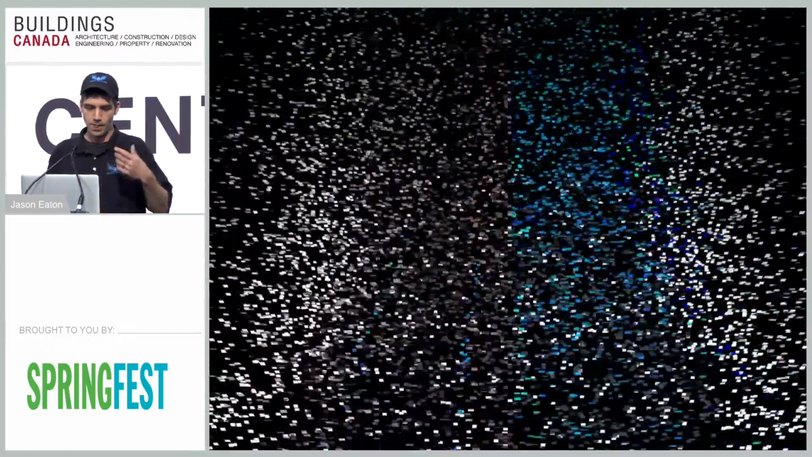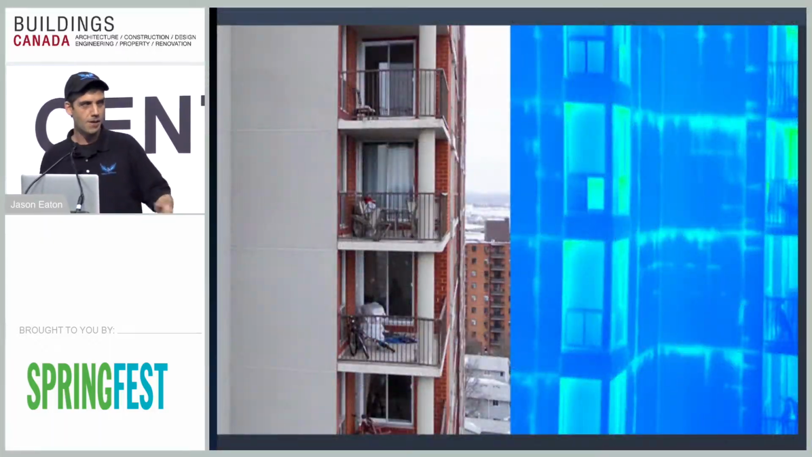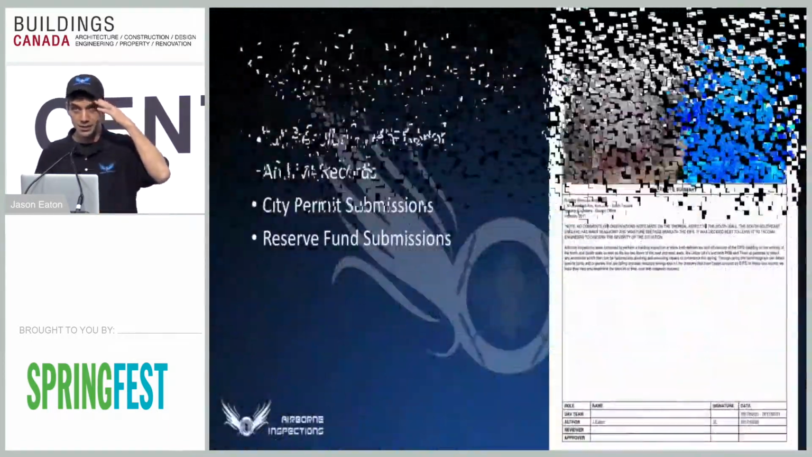But in this image, once you bring it up full screen, this is a different image again, but you can see where the thermal comes in, and there is no coating degradation here, but there's definitely some water seepage happening in the seams. Up in the top right corner of this window, there's a button that says Observation, and what that does is pull up a little box window that basically gives you the observation for that particular spot on the building. And yeah, you can print it too.